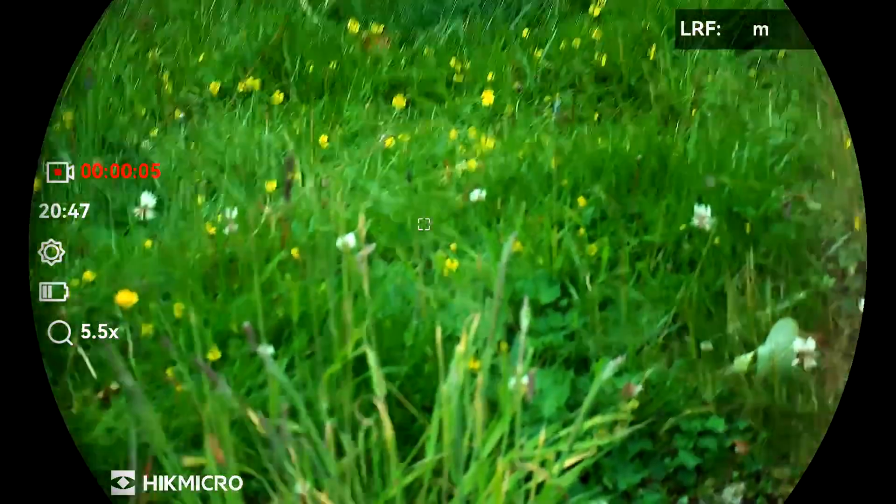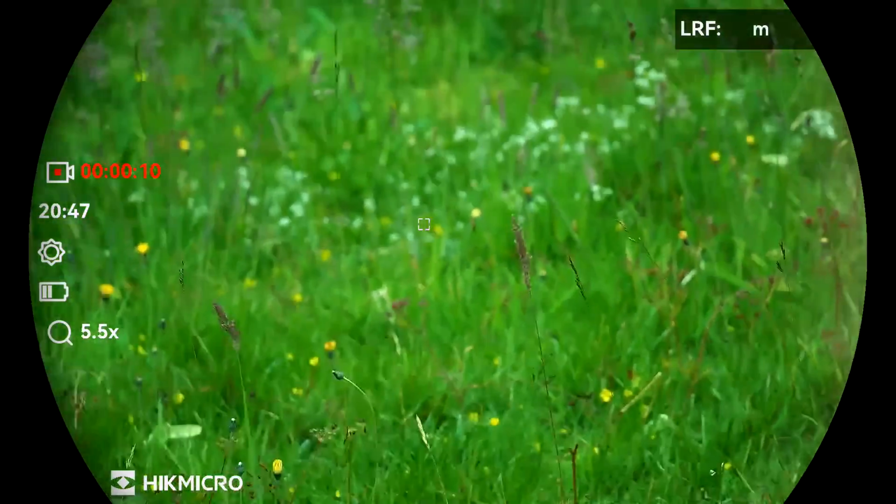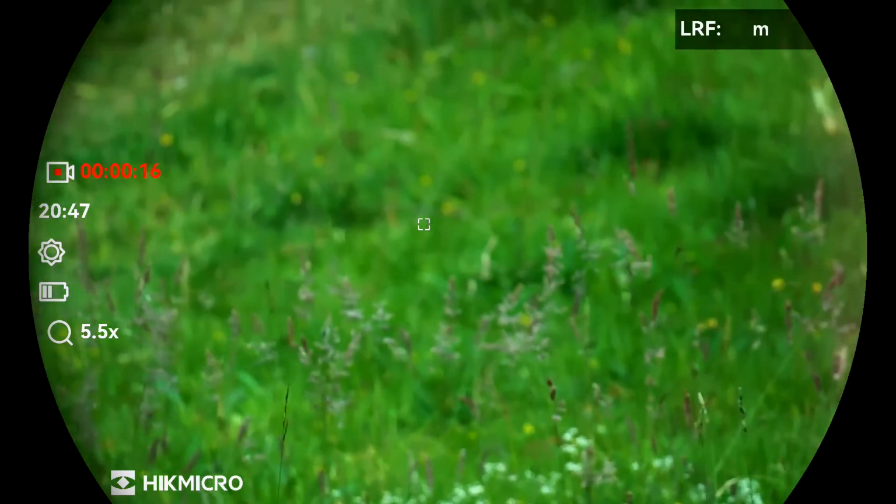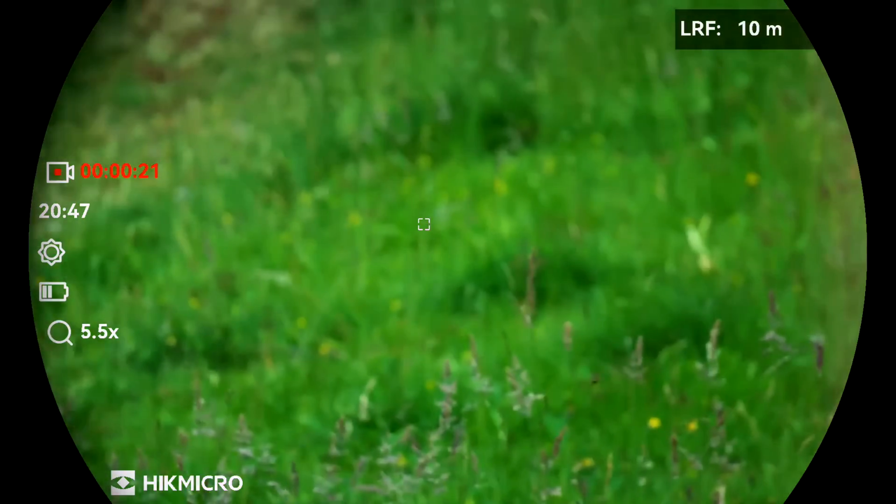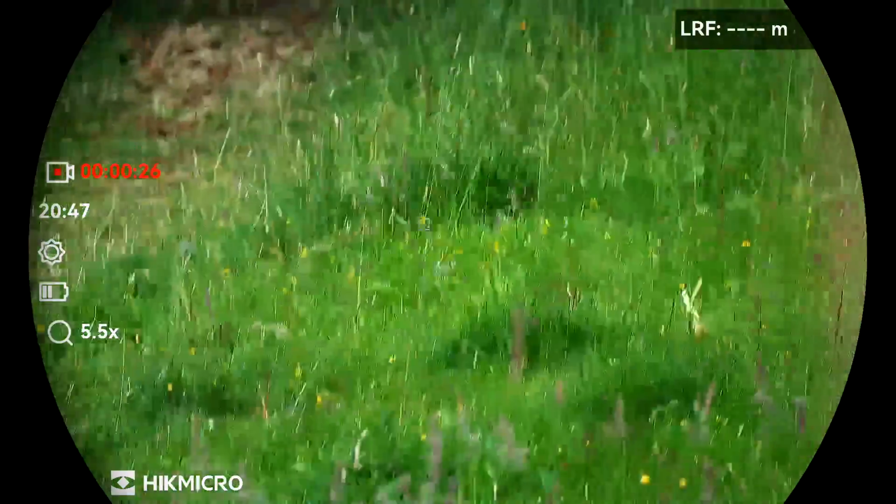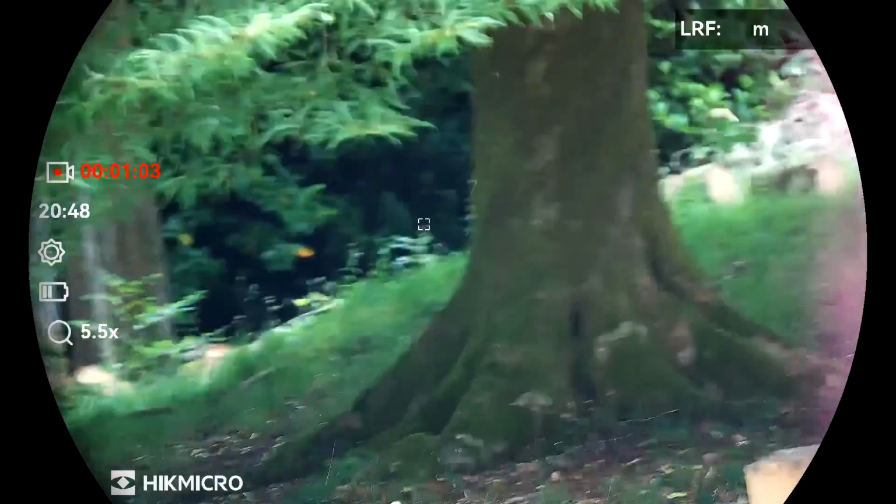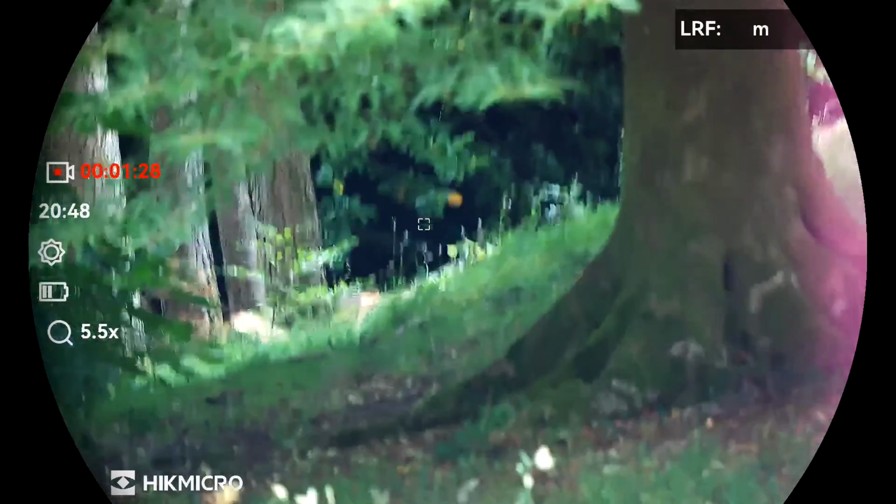Okay, let's see what the minimum range is. I'm expecting 10 metres. There we go, 10 metres. So a little bit of anti-clockwise focus, out to 10 metres. Yeah, so HIKMICRO rangefinders, 10 metres is a hard limit. Minimum LRF range rather. That's the tree in focus. And then beyond, 50 metres. Over there at 50 metres.